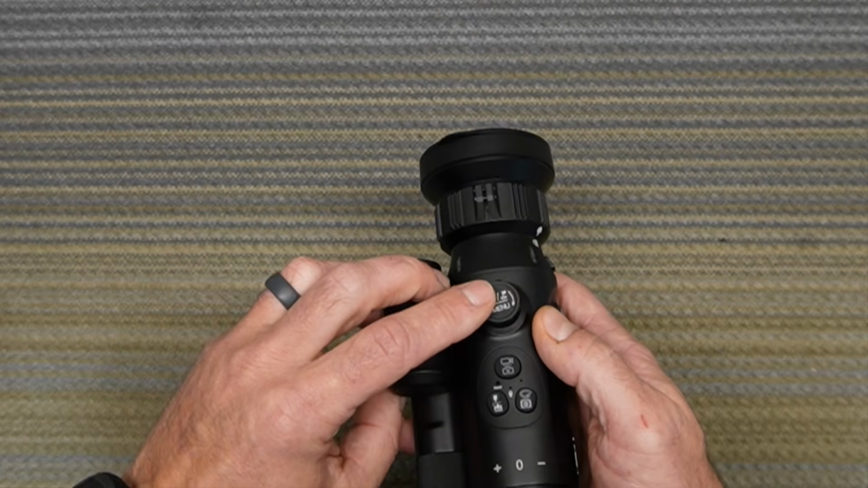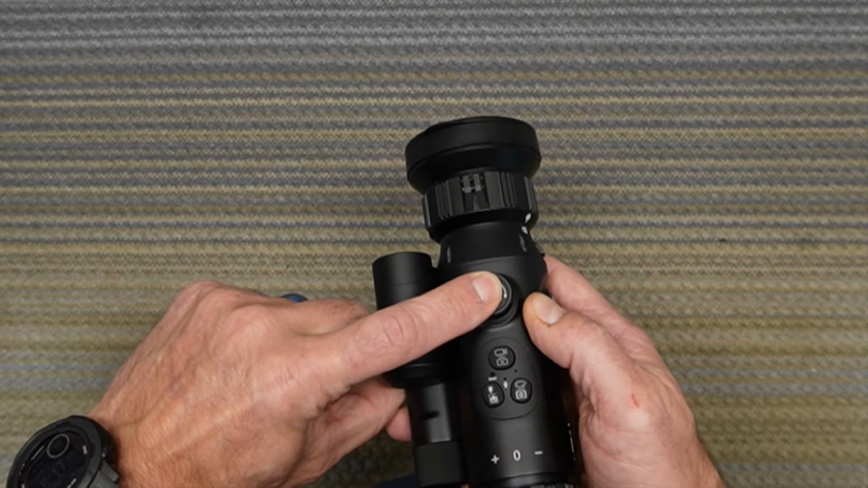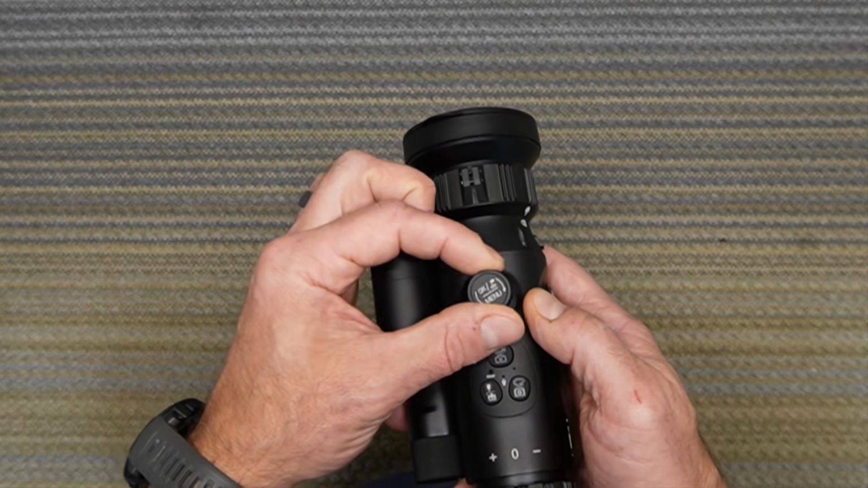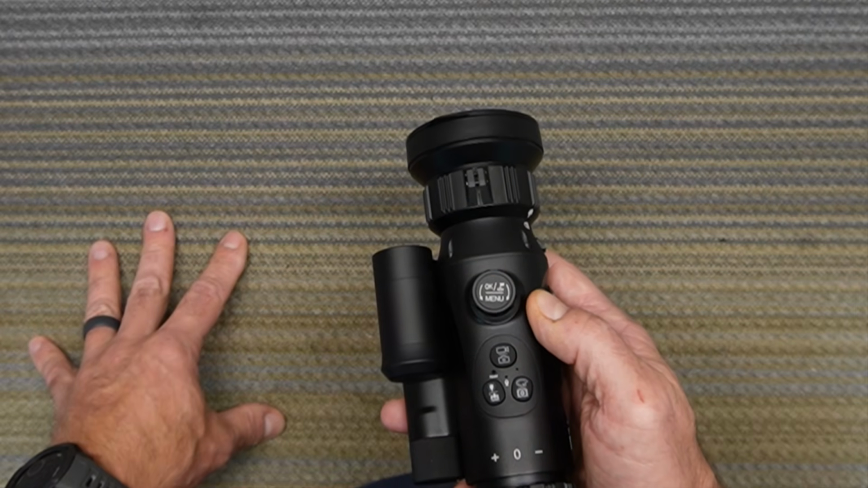Also the menu, amazing. We're going to go through that menu later, but all you do is press and hold for 2 seconds. You go into the menu, you scroll down through it, and by pressing you're selecting.